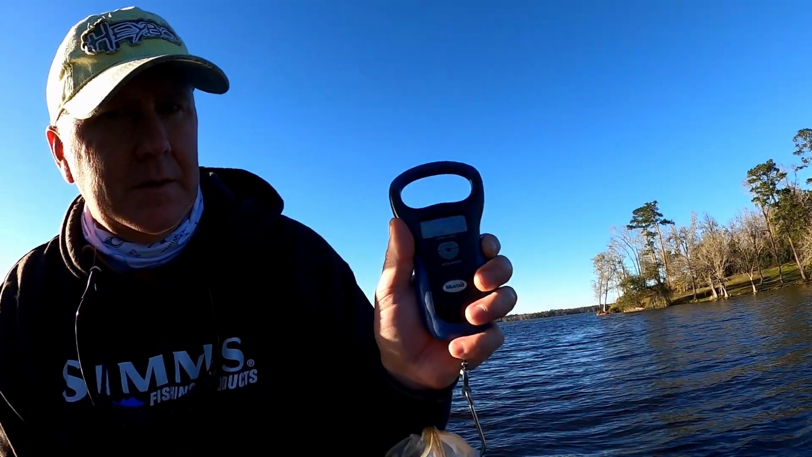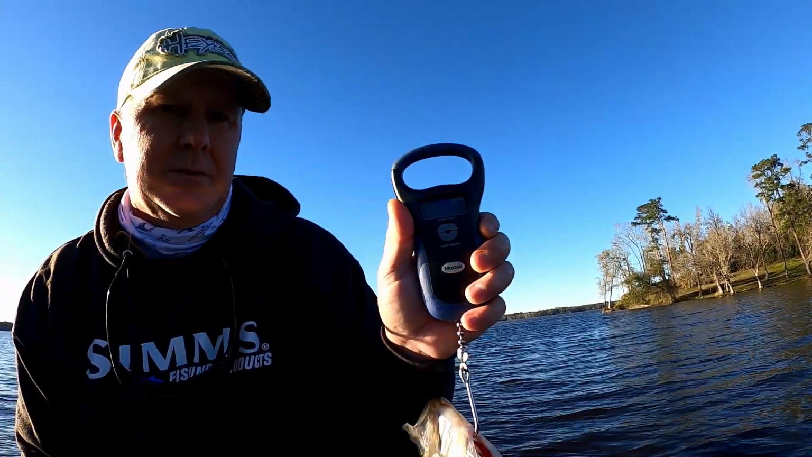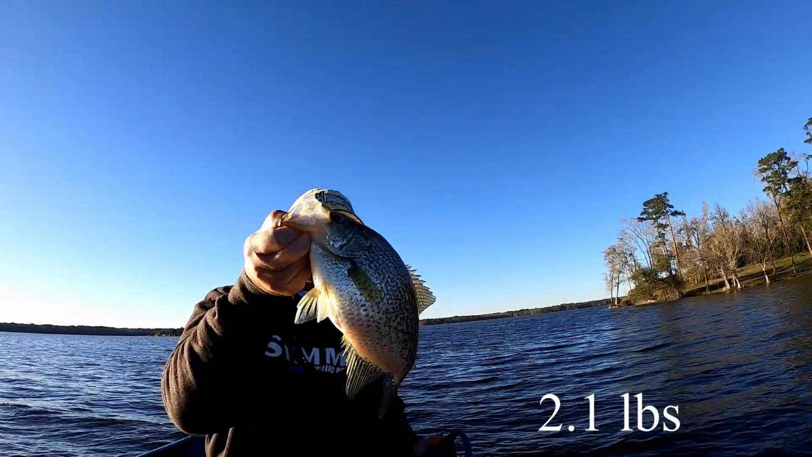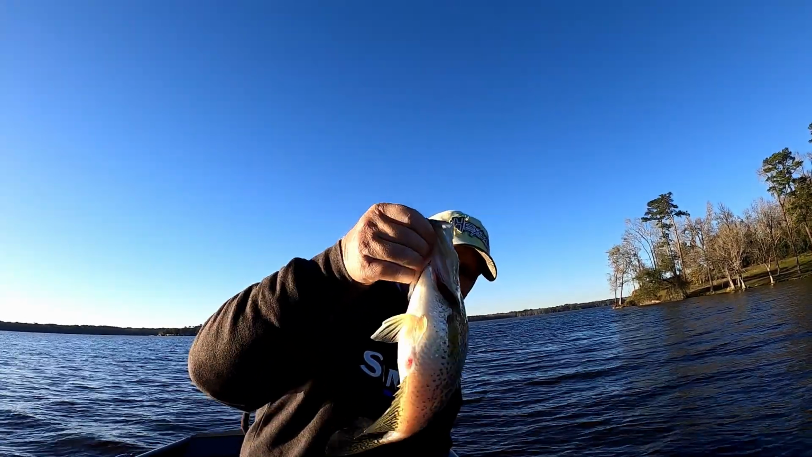See that, guys? 2.1. Another nice crappie. Still fat, hadn't spawned.